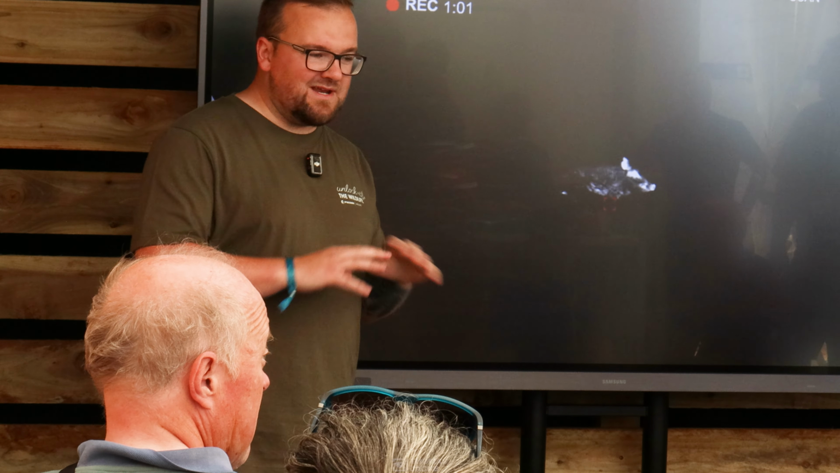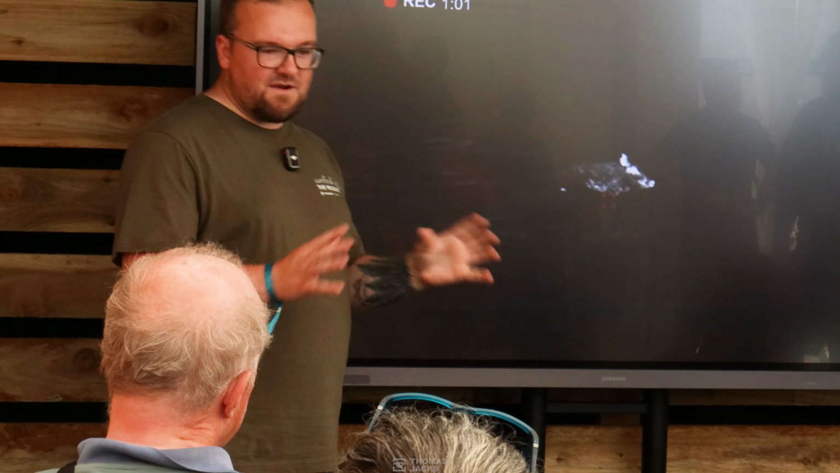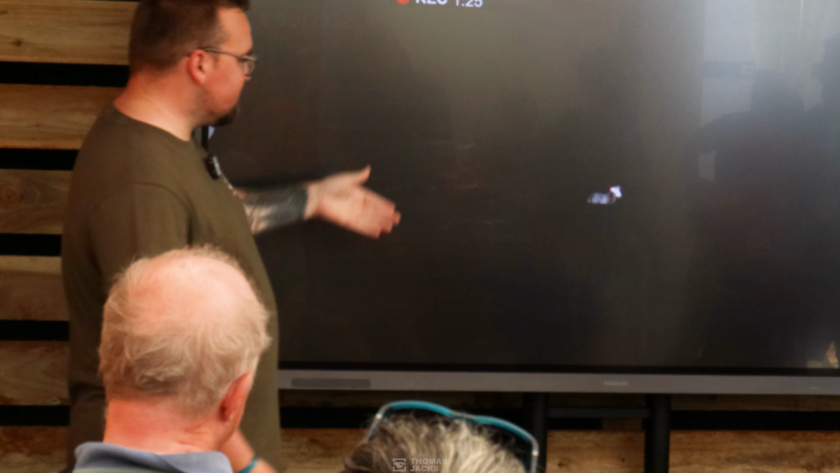At night time, it's a completely different thing. Wild boar, absolutely everywhere. Fallow deer, everywhere. Foxes, everywhere. It's absolutely mental. And here's one of the fallow deer as well.